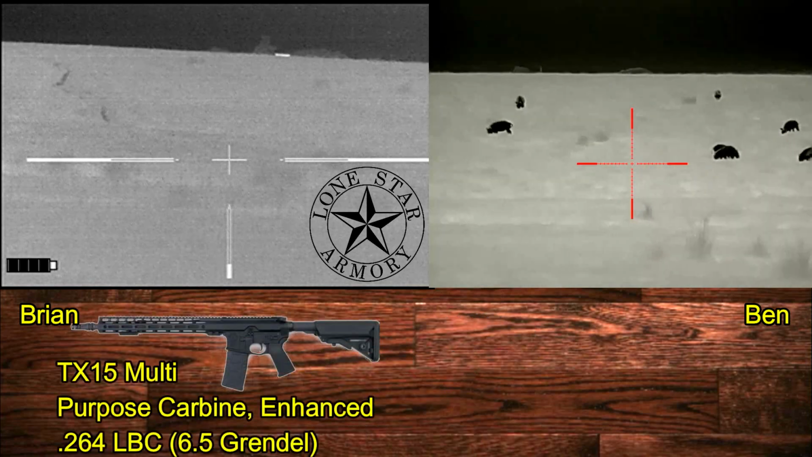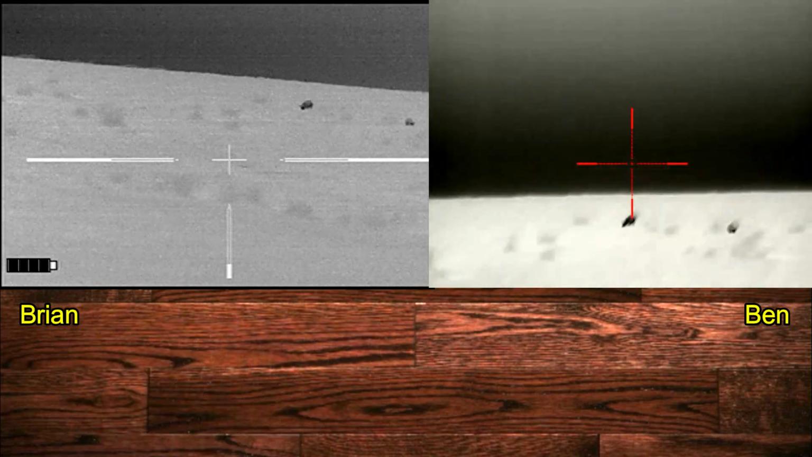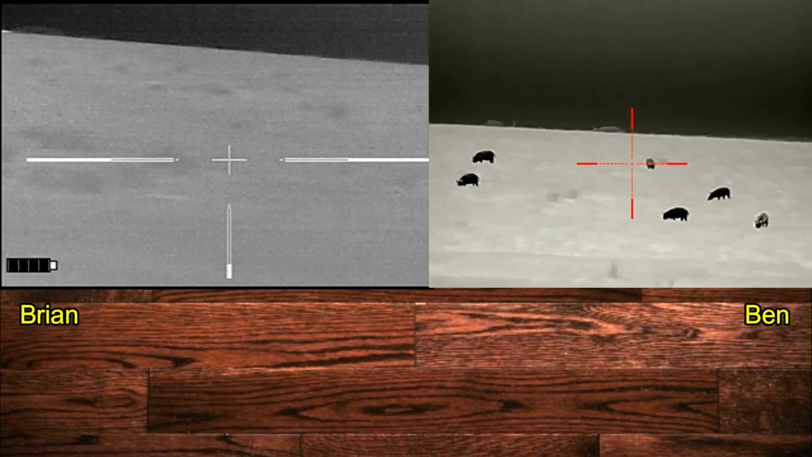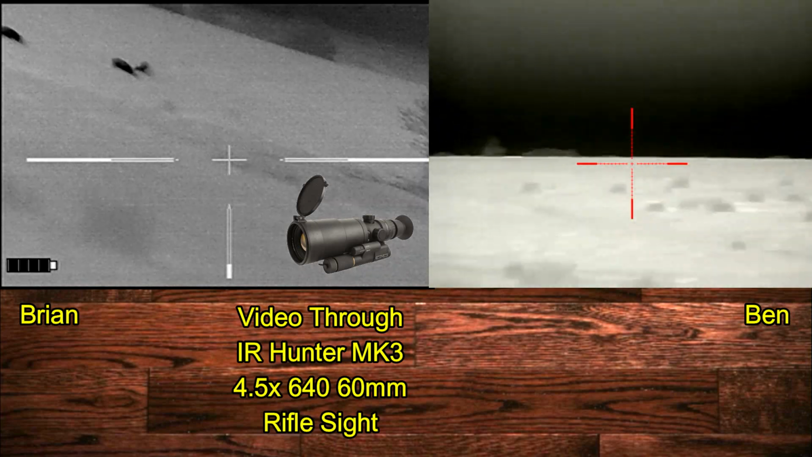In the meantime, I'm hunting with my TX-15 Multi-Purpose Carbine Enhanced from Lone Star Armory, and I'm going to be shooting Sierra Varminter bullets loaded by Druid Hill Armory into Sterling brass that my buddy Denny provided for me. We are still a little too far away right here, so we want to get a little bit closer.